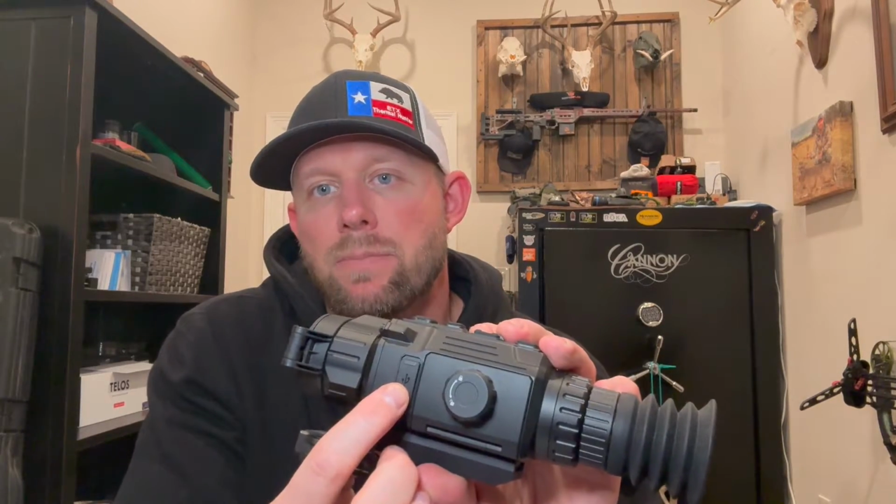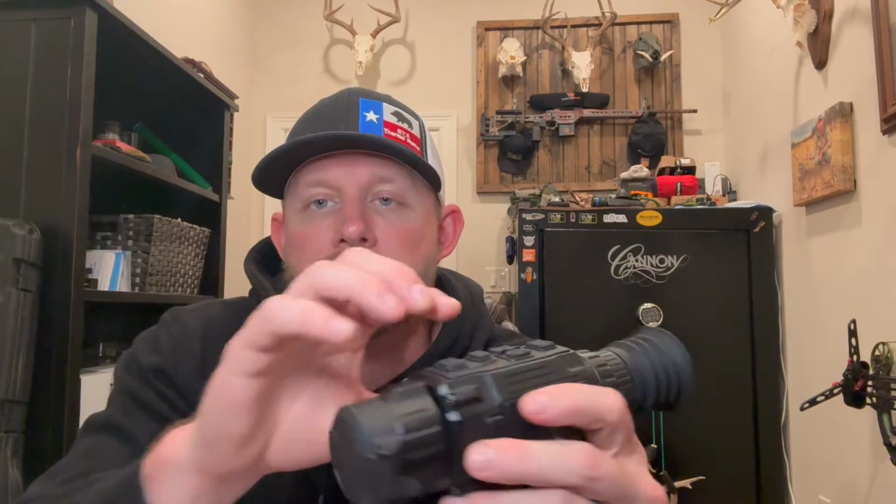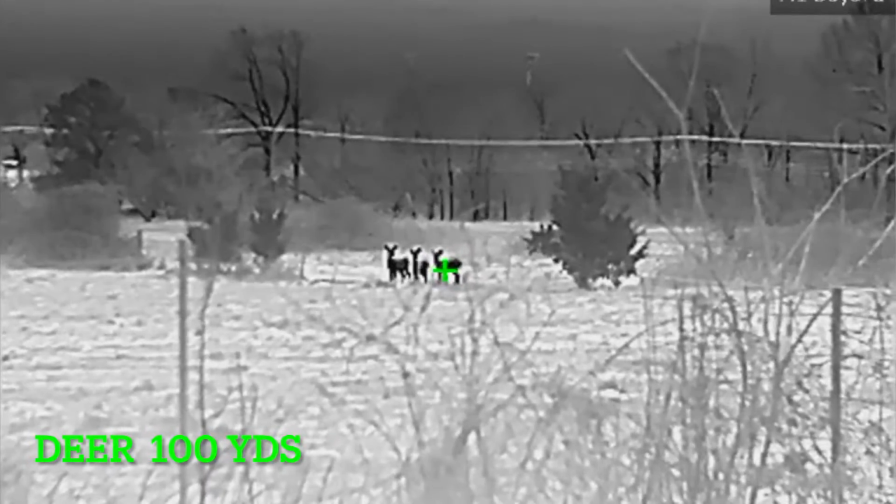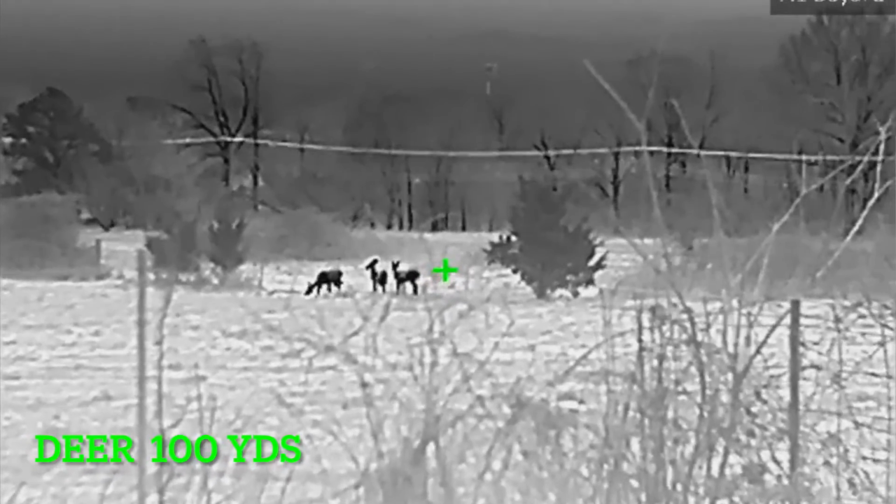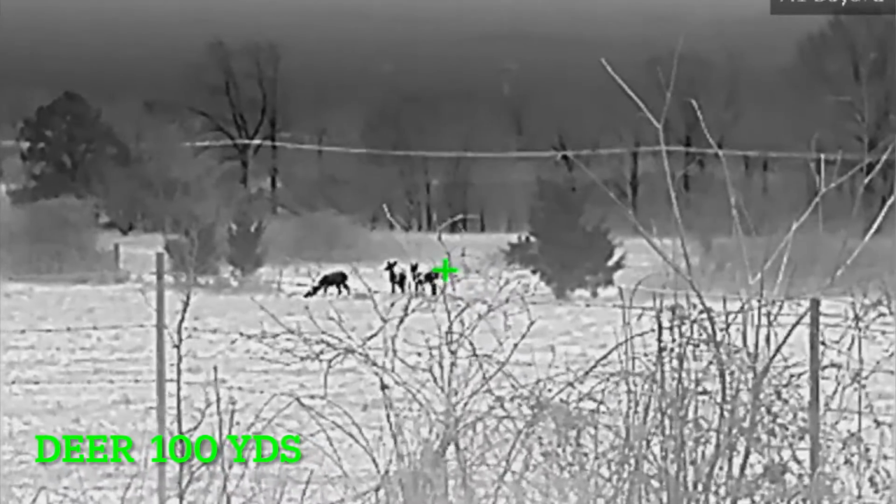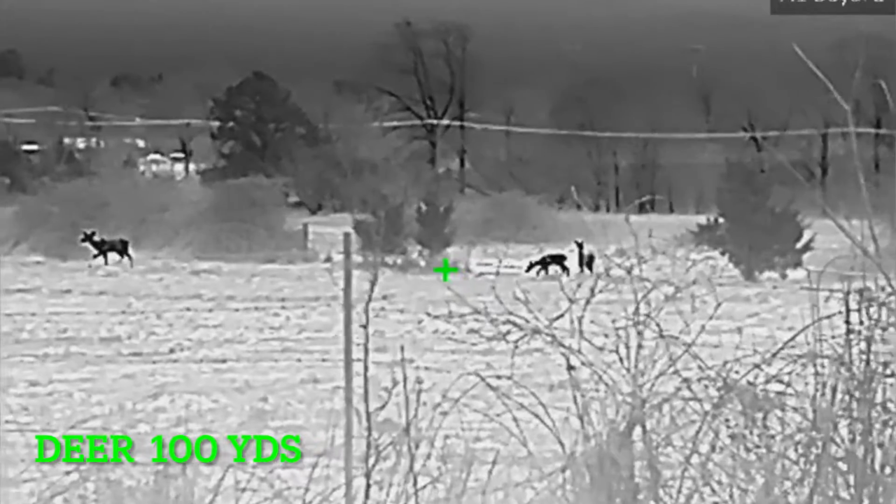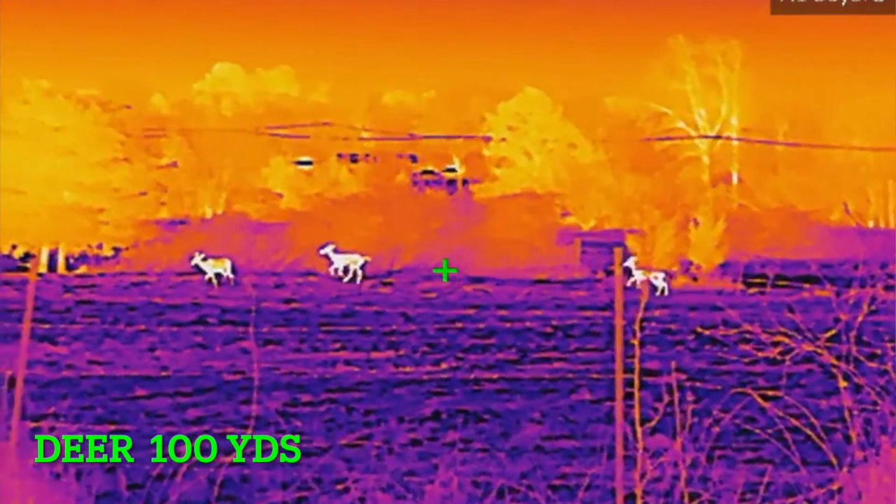It's got a USB-C power port. You can power the device as well as move your videos and content. It's got video recording. It's got built-in picture-in-picture. Same specs as the version 1 with a couple small differences. So it's 384 by 288 thermal core resolution. It's a 12 micron, 50 hertz refresh rate thermal sensor. It's got standby mode. 4 color palettes, meaning white hot, black hot, red hot, and fusion color. It's got 10 reticle choices, multiple zeroing profiles so you can move it around to different rifles and sight it in. It's got shot activated recording.